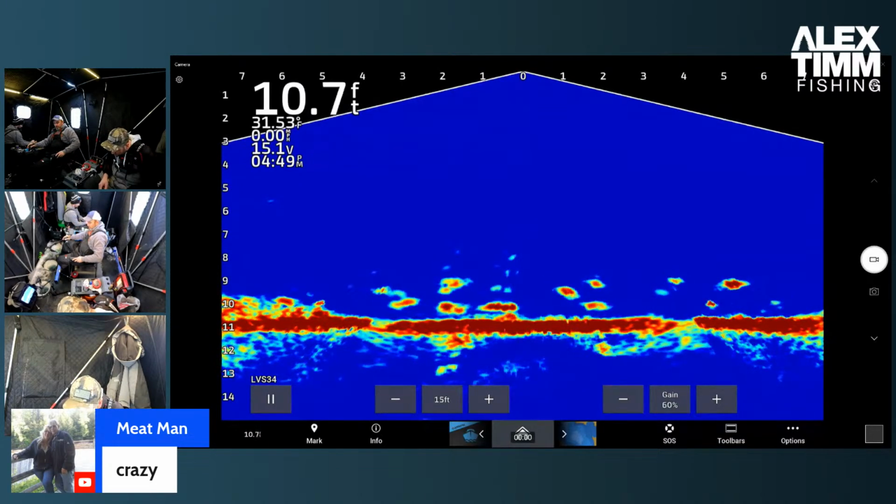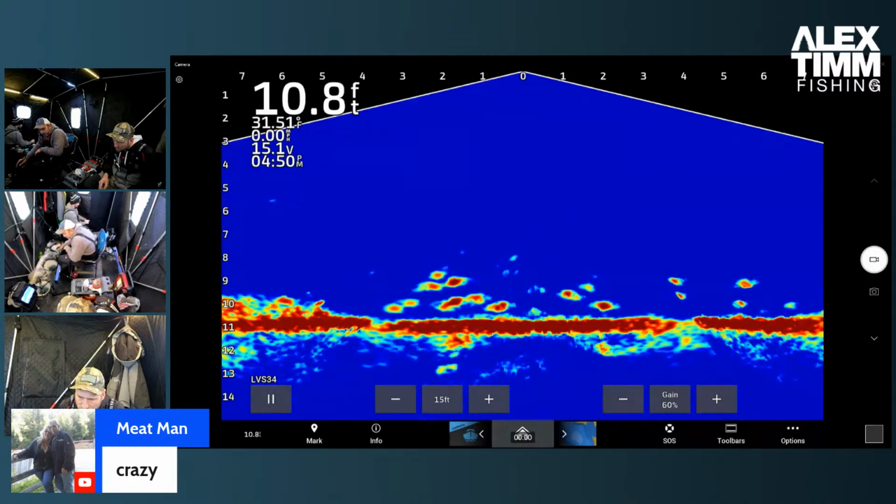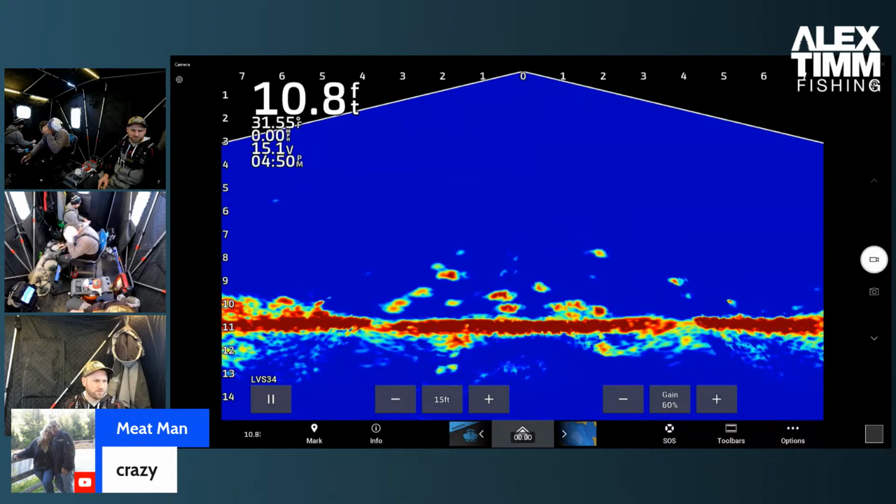All right, let's see if we can't get this guy that came in from the left interested. Oh, now the guy from the right is like, oh, I'll eat that then, if you're going to put it right in front of my face. No, he's just blocking it from the other fish. Such a nice fish.